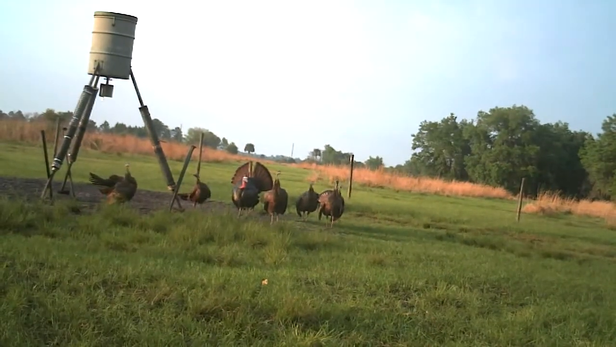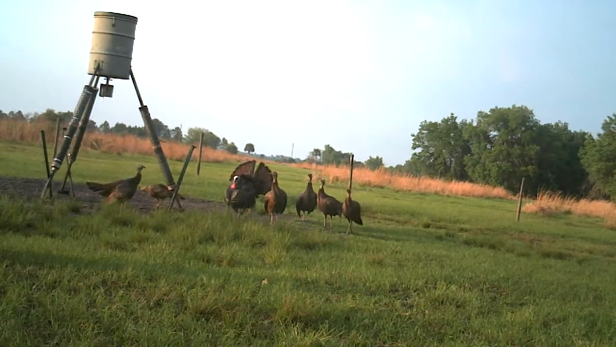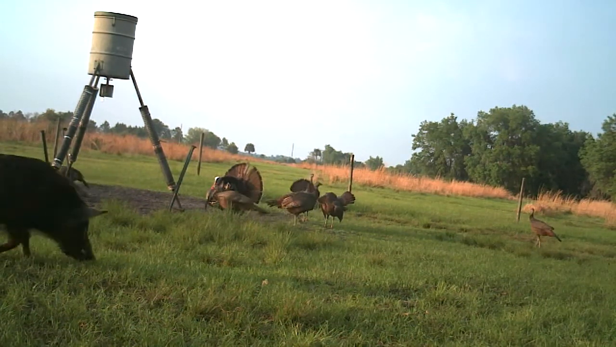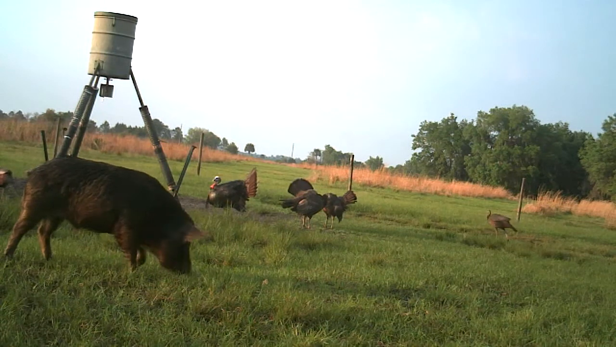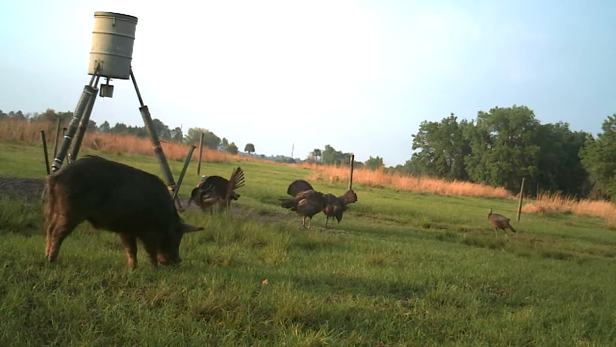Now you see that camera shaking? And there's a reason for that. And you might have heard the noise in the background. But there comes that big old pig again. And I think what's happened, he squatted, come under the wire, and rubbed on the wire right next to the fence post that my camera is mounted on. That's what was making it do all the shaking and the noise.